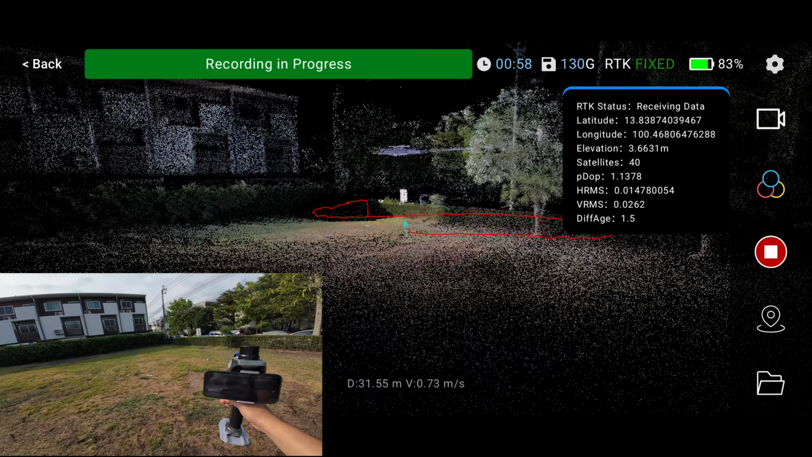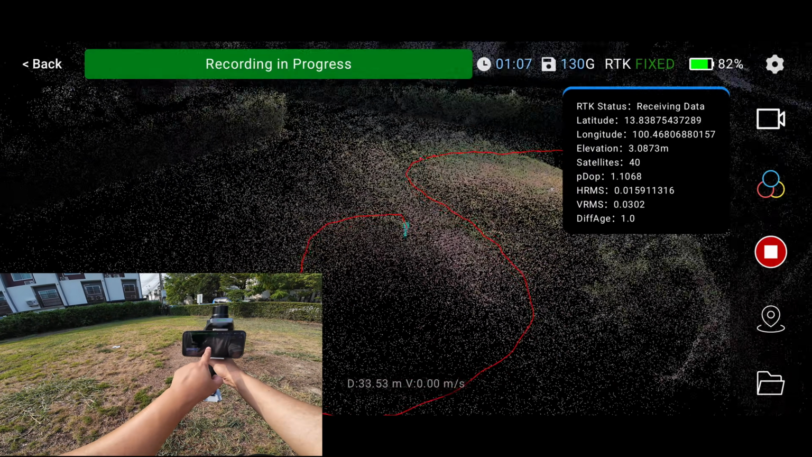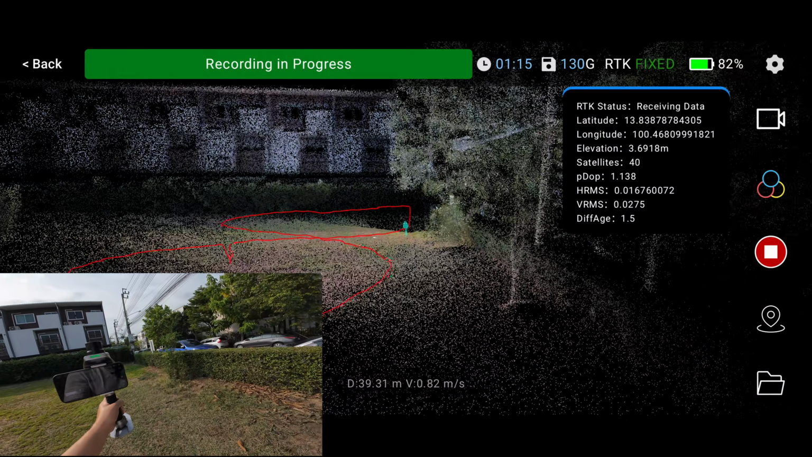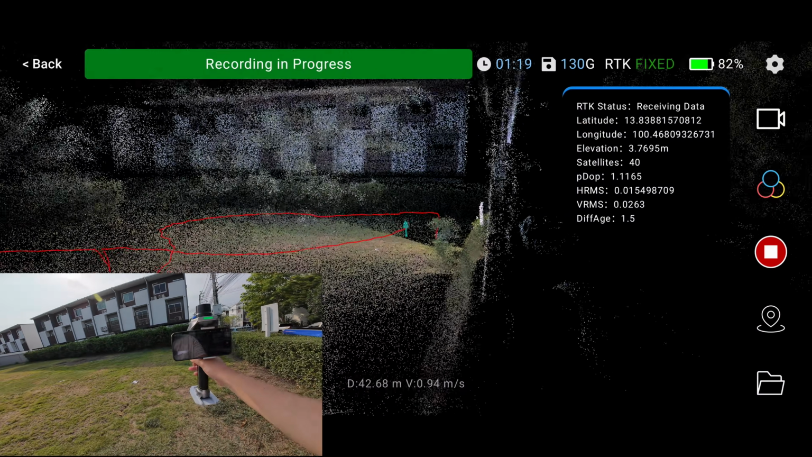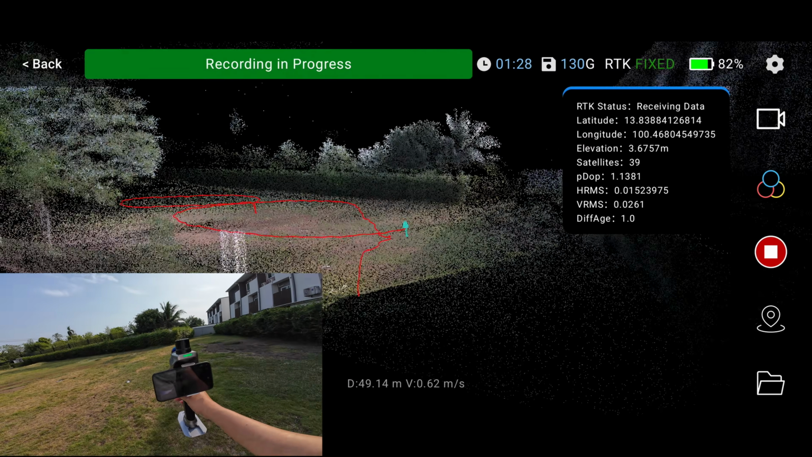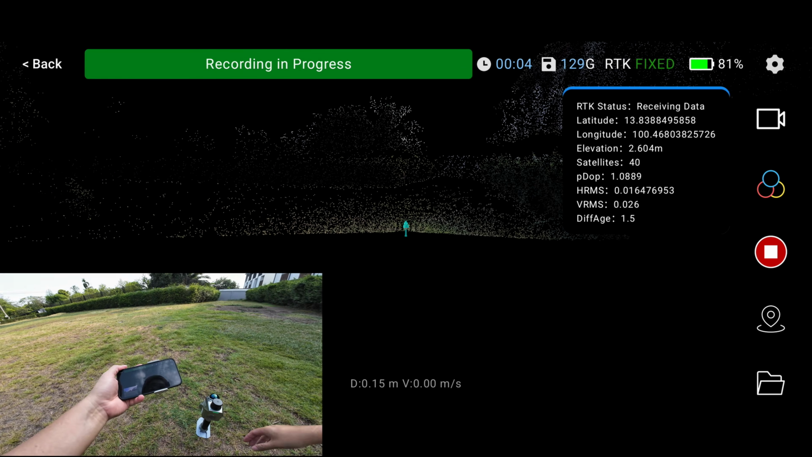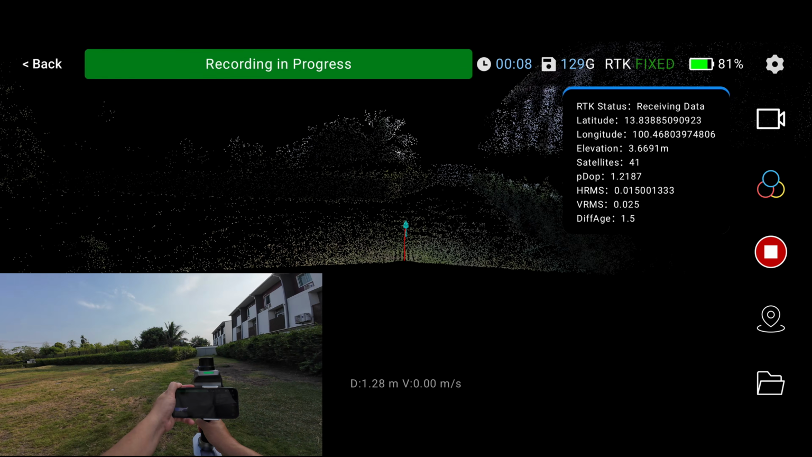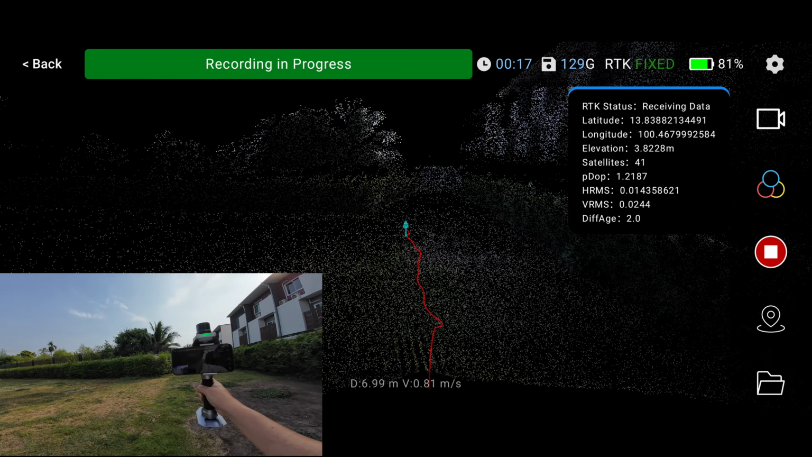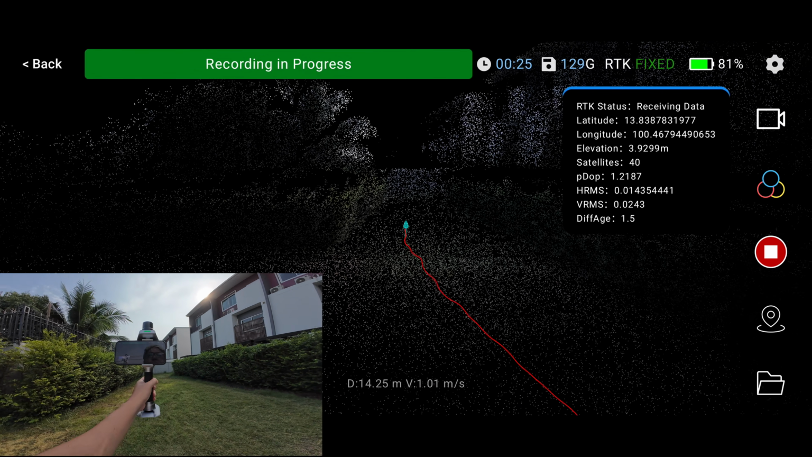This scan will serve as the fixed reference, so we won't be collecting any GCPs here. Just make sure every checkerboard marker is captured clearly. If you are not confident about capturing at least 4 boards, you can always add more to be safe. Now I'm starting the second scan, walking in a loop. RTK is still turned on, but I won't be using it during the remapping process.